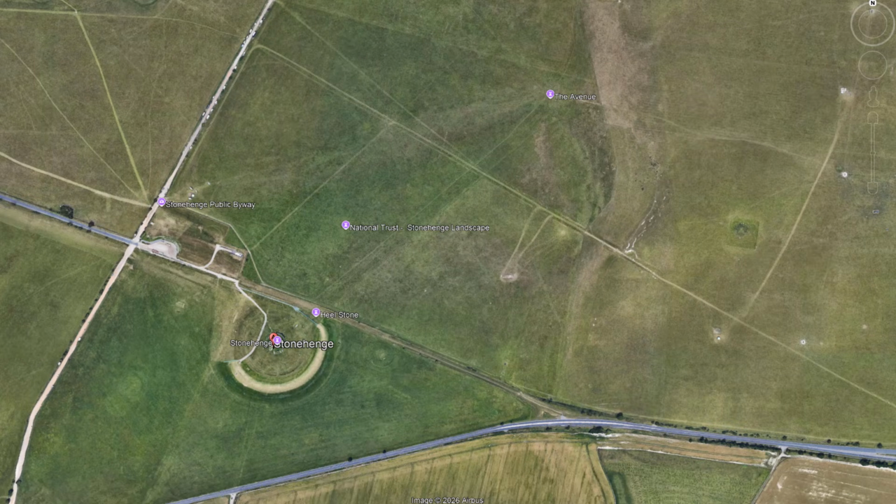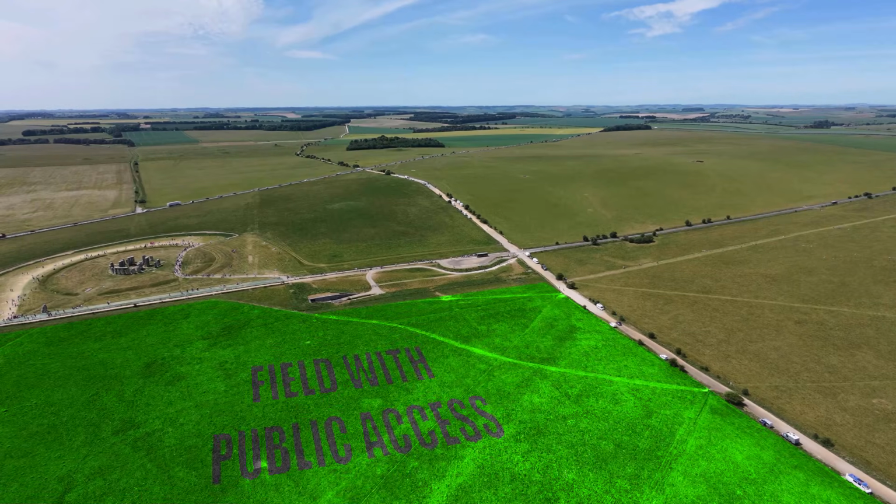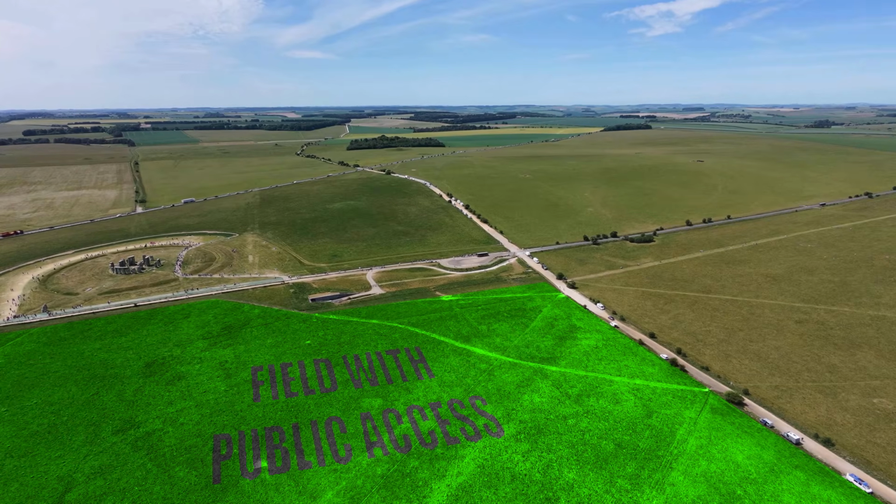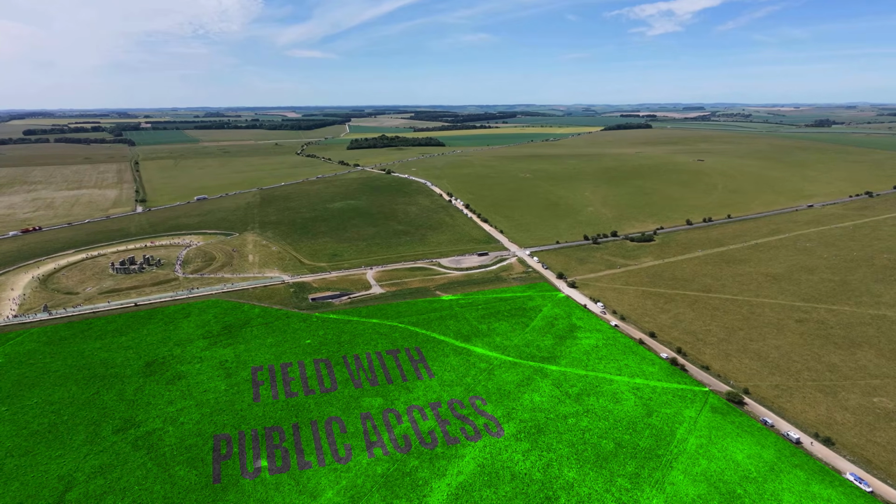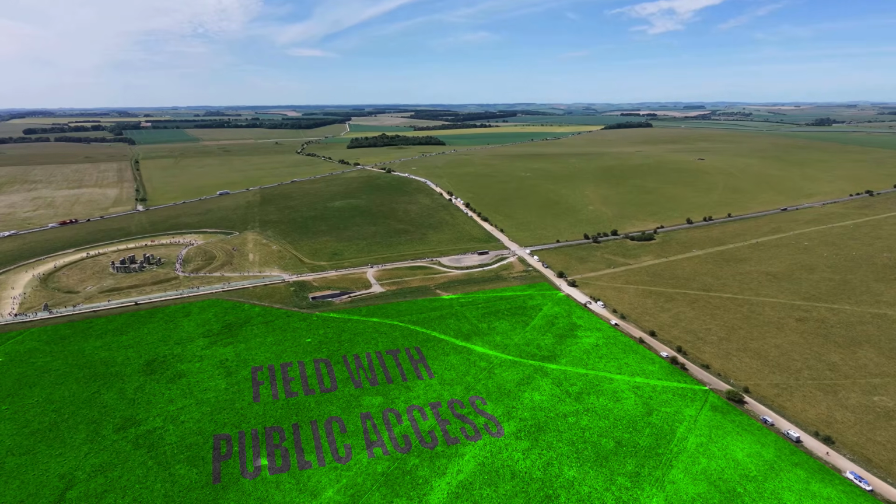Now, just to really mitigate any kind of risks to people or the monument, I very much kept the drone far, far away from the monument when I did this flight. And I didn't go around the monument like I did with the Neo. Basically, just in front of the monument, there's a field which has public access. So I very much kept the drone over that field so that, if anything did go wrong and it fell out of the sky, it was just going to land in that public field rather than land in the Stonehenge site. I just thought that was sensible.